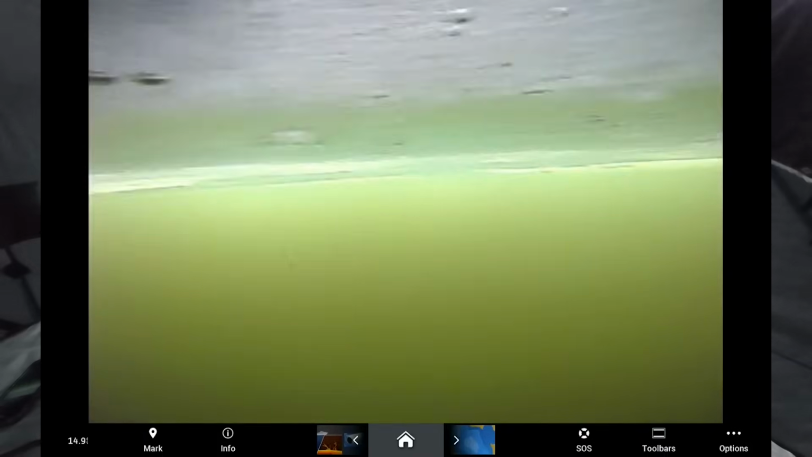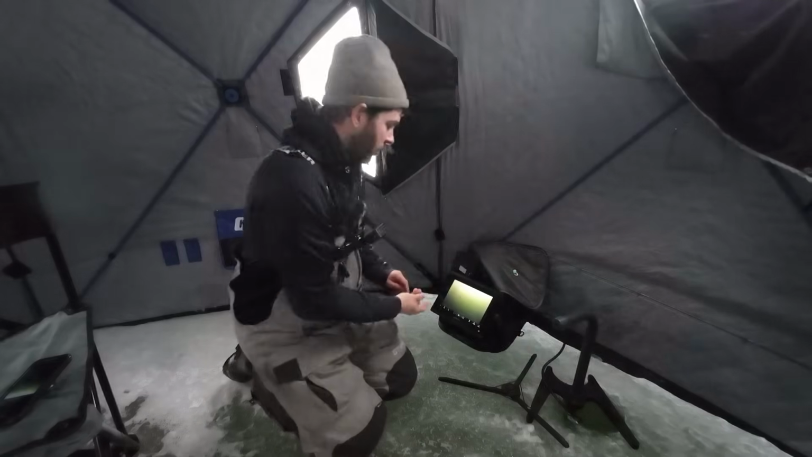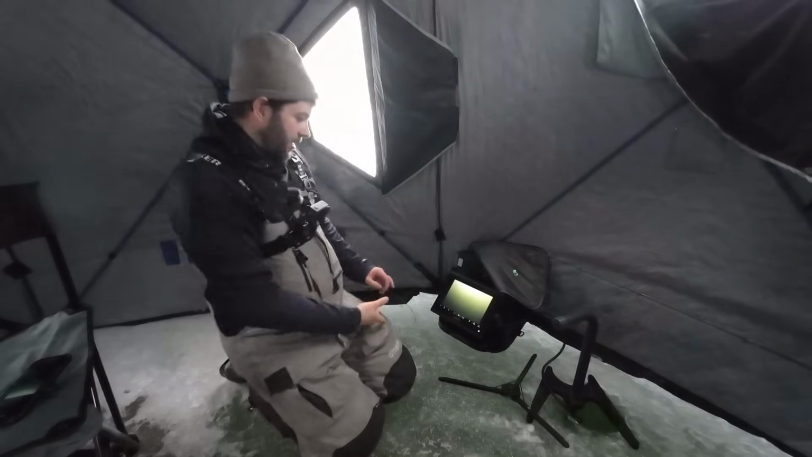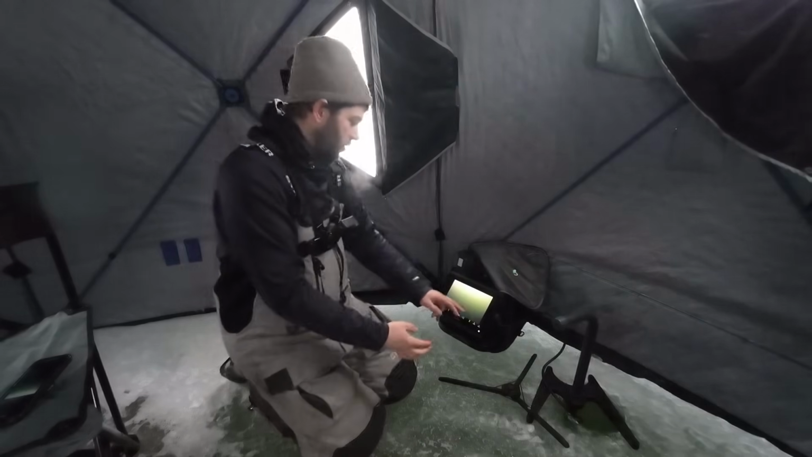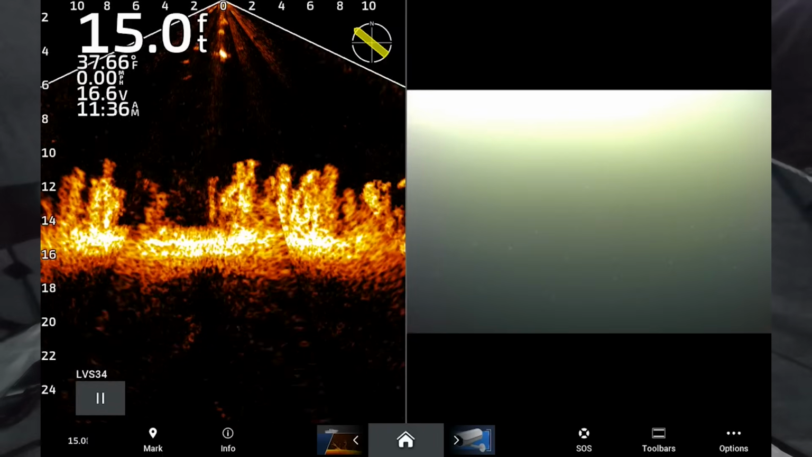Also, I do have the Livescope recording to my phone so I can show you guys this. And as we drop this down, we are now recording on the Livescope with an AquaVu. How freaking cool is that? So we're gonna get this down there, and the other cool thing is we can watch what these fish are doing on camera, and we can turn on camera and Livescope and still see.